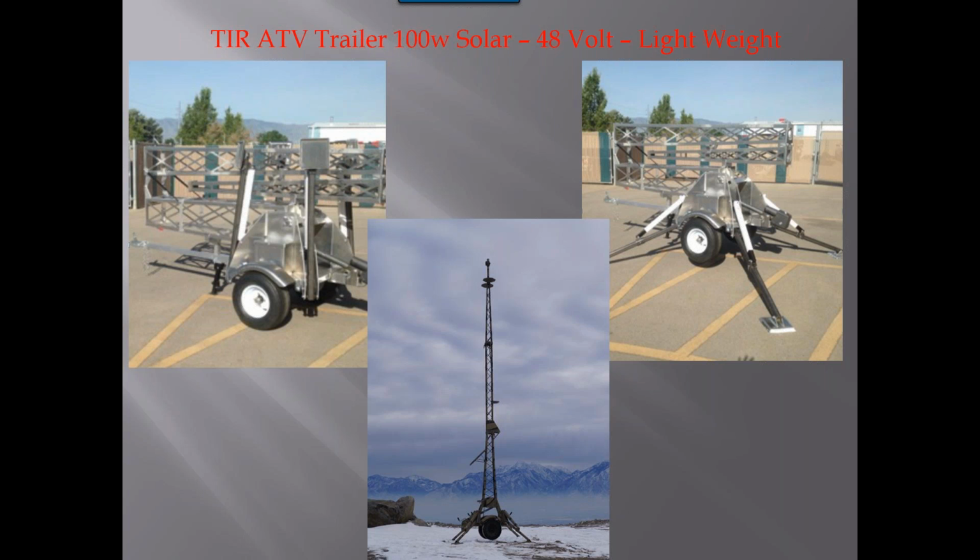Cost of this one is a little bit less just because it's not made quite as rugged as the other device, but this one has more of a lightweight feature to it, for when we need to move this to certain areas or get it somewhere that we need an ATV or something to carry it up a mountain. So great trailer.